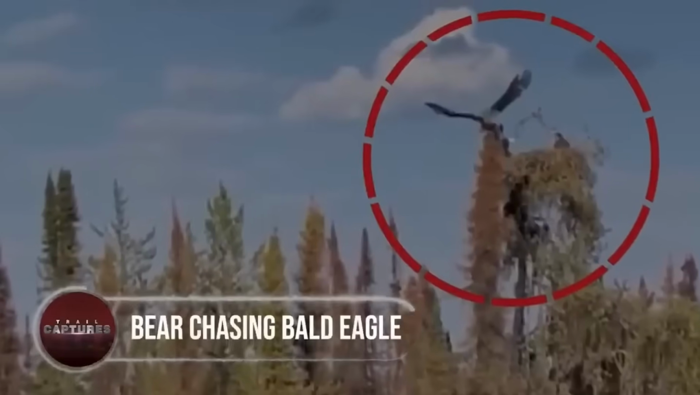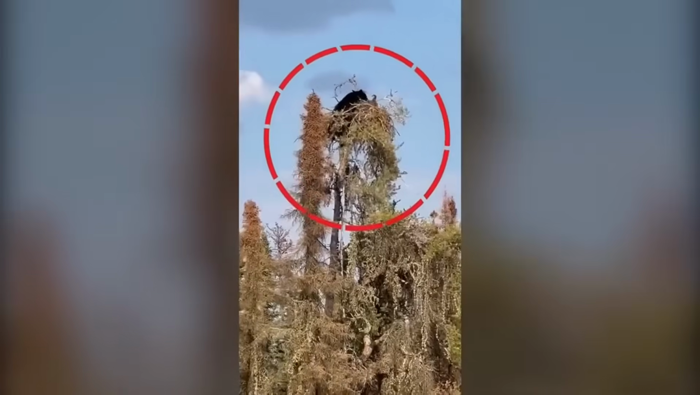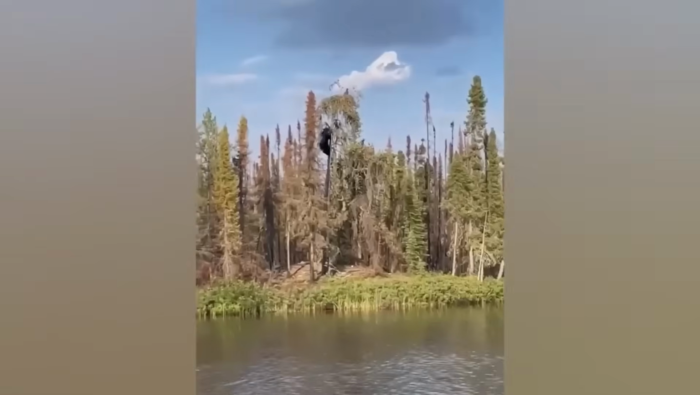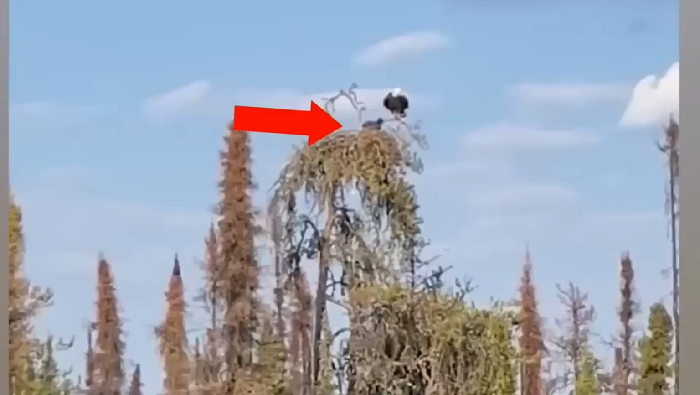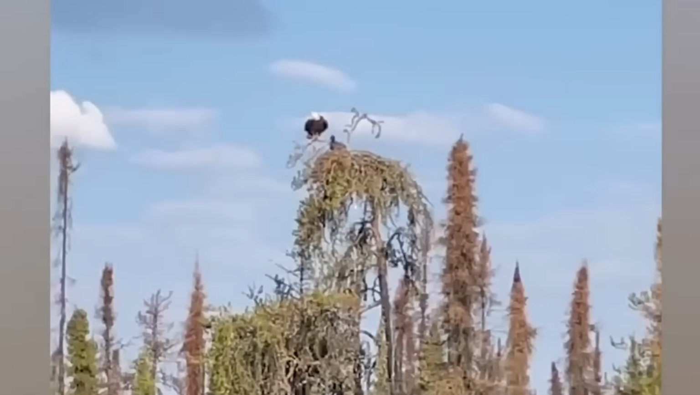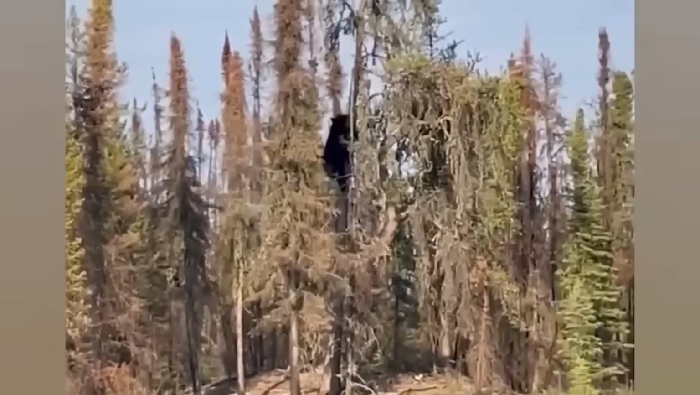Bear chasing bald eagle. This is just proof of how far a bear is willing to go just to grab its lunch. Captured in a Canadian forest, a family was fishing in northern Saskatchewan when they spotted an eagle's nest on top of a tall tree. But right after a few minutes, a bear rushed towards the tree and started trying to climb it.